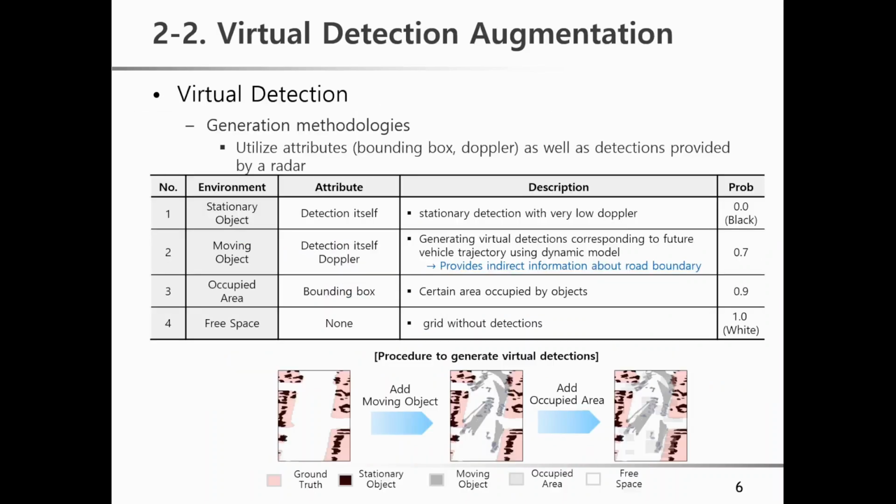The first idea is virtual detection generation. I utilize radar data attributes like bounding box and Doppler to create a dense detection image. The detailed methodology is in this table. I classified the driving environment into 4 parts and assigned probabilities for the grids where detection is obtained. The first is stationary object. These are detections with very low Doppler, and I assign the probability as 0.